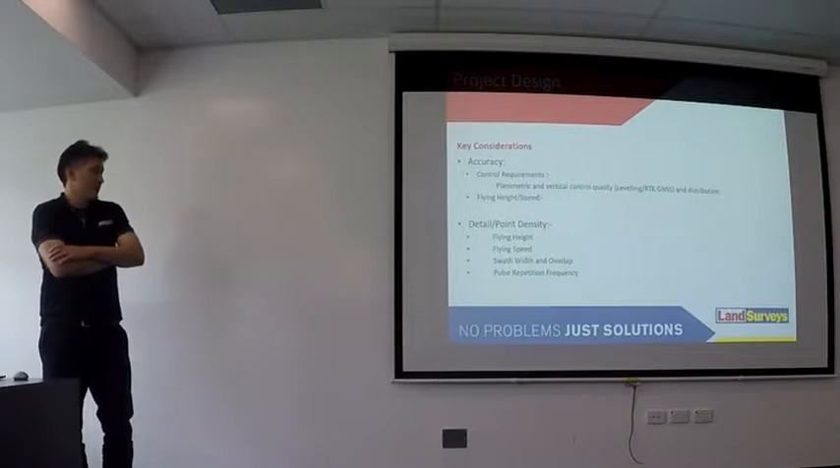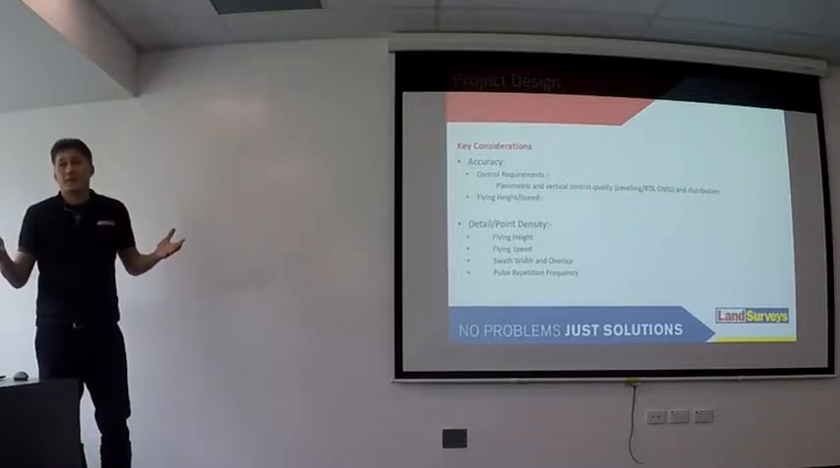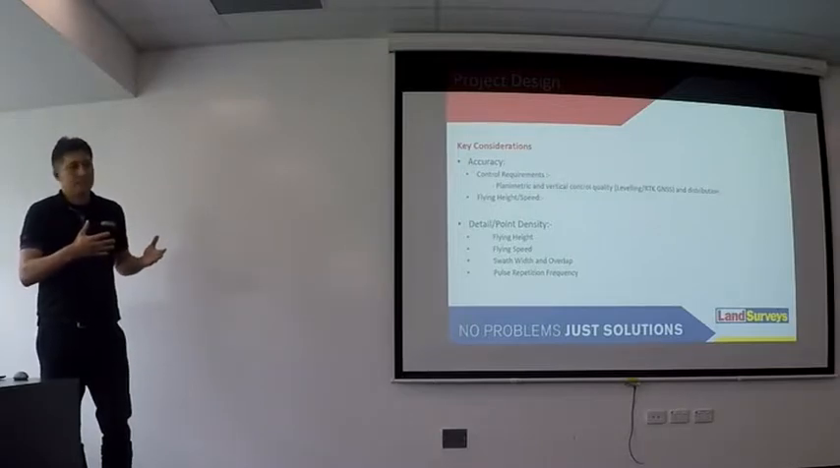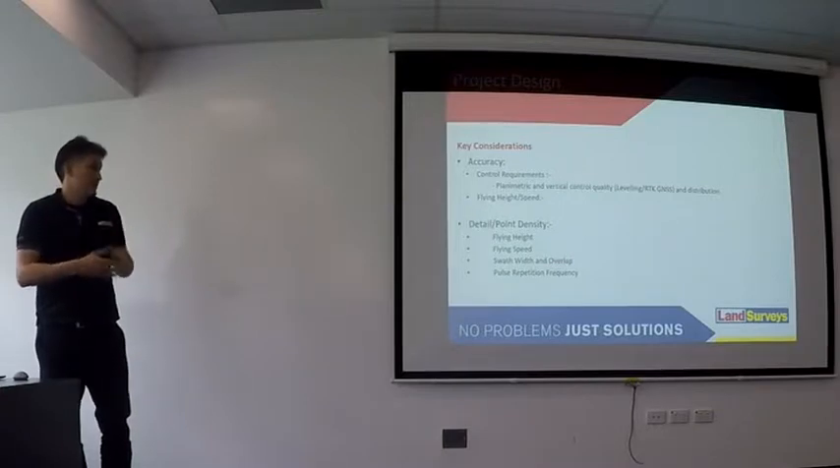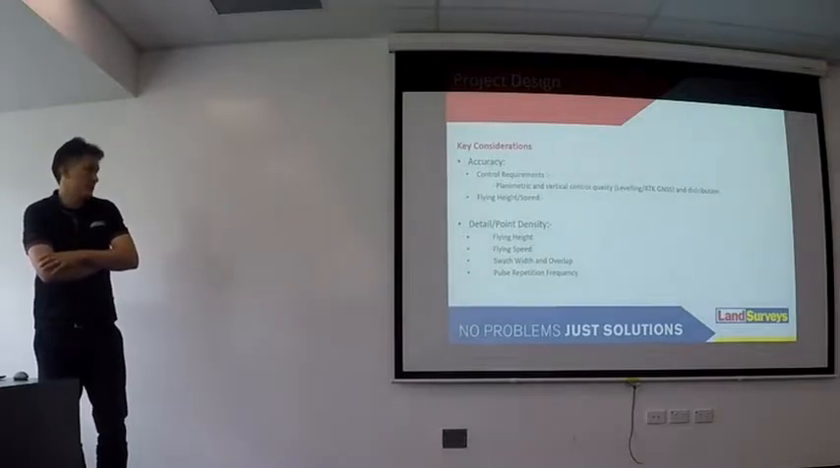I'm assuming a lot of people have dealt with aerial survey data sets, but where the RPAS-based LiDAR data set really distinguishes itself amongst the current technologies is in the detail, the accuracy, and the point density.